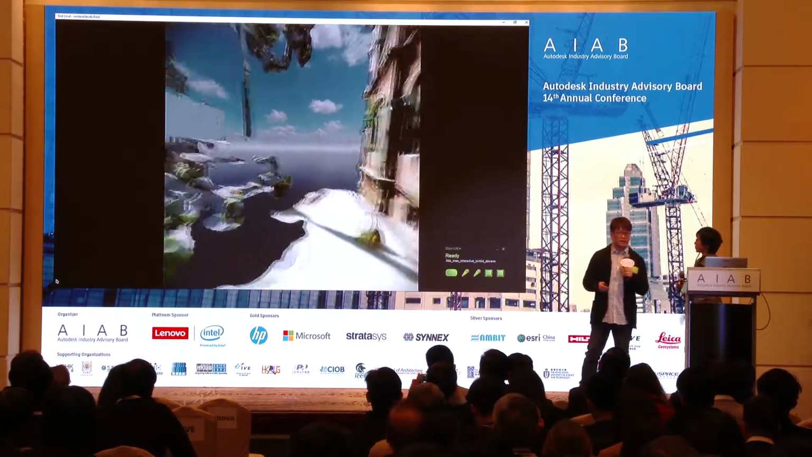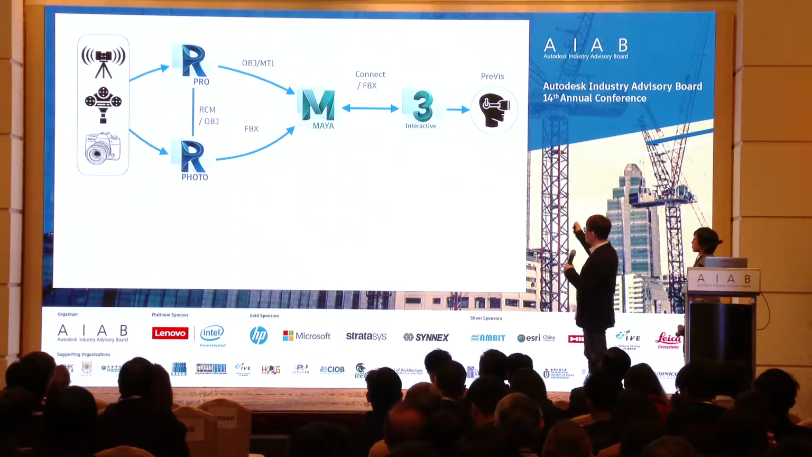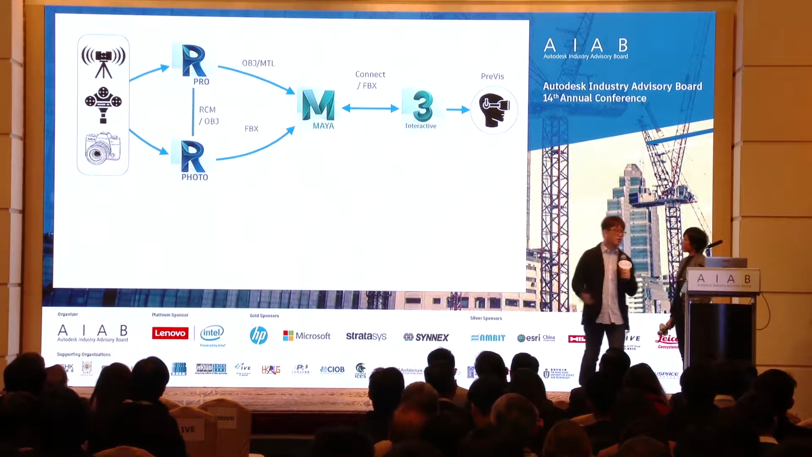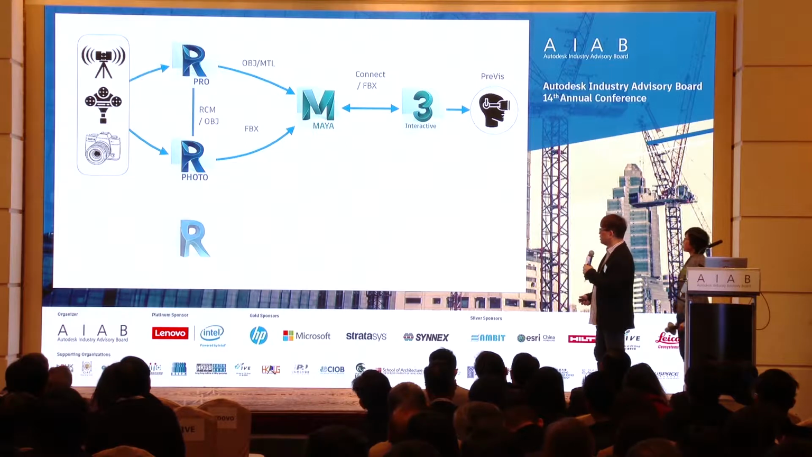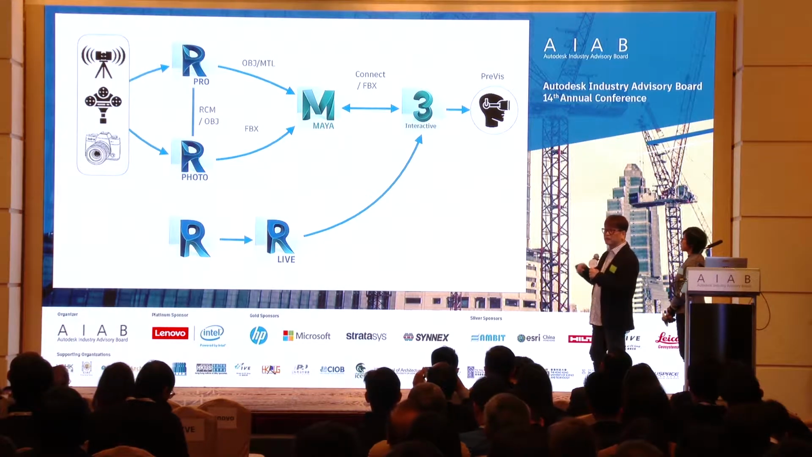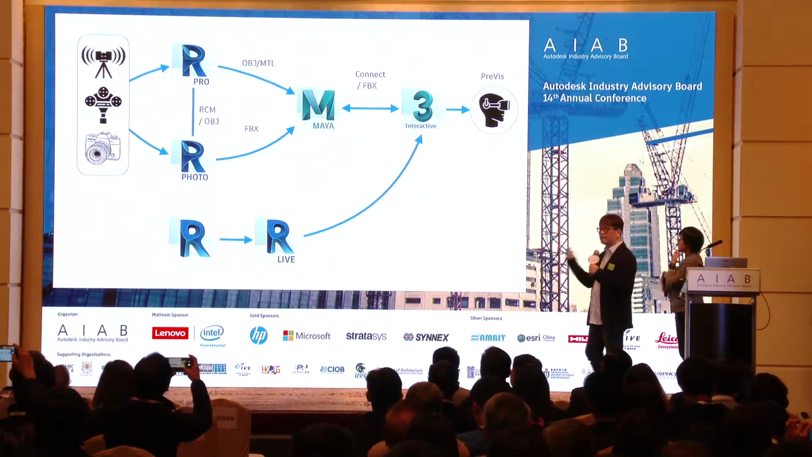In this workflow, we can visualize the model built from BIM, Revit, and then through Revit Live, combine together into a complete visualization: the real situation, environment, and my design.